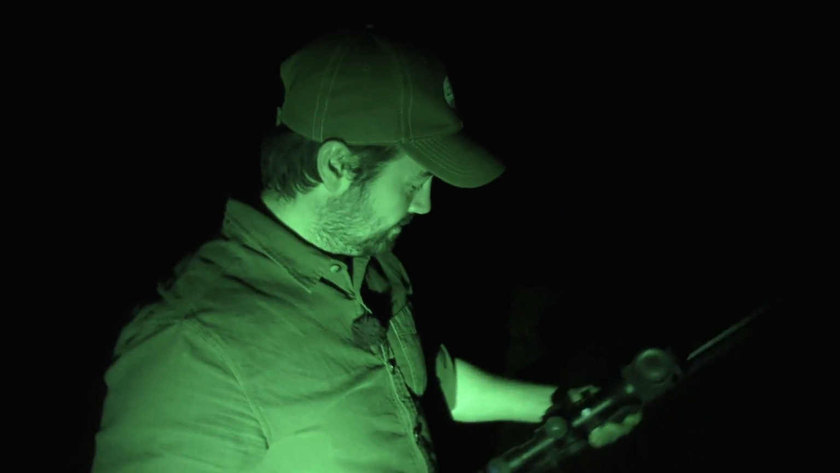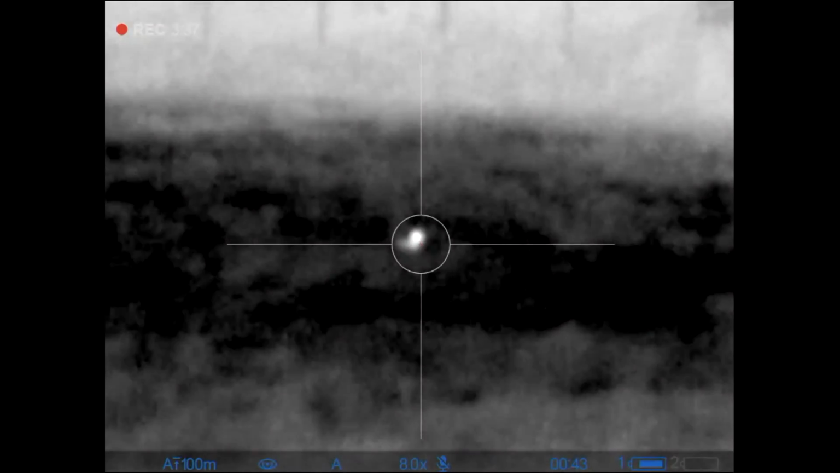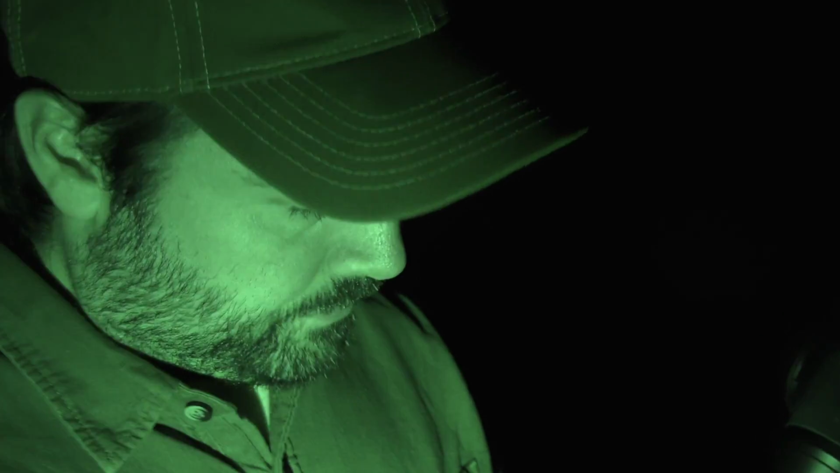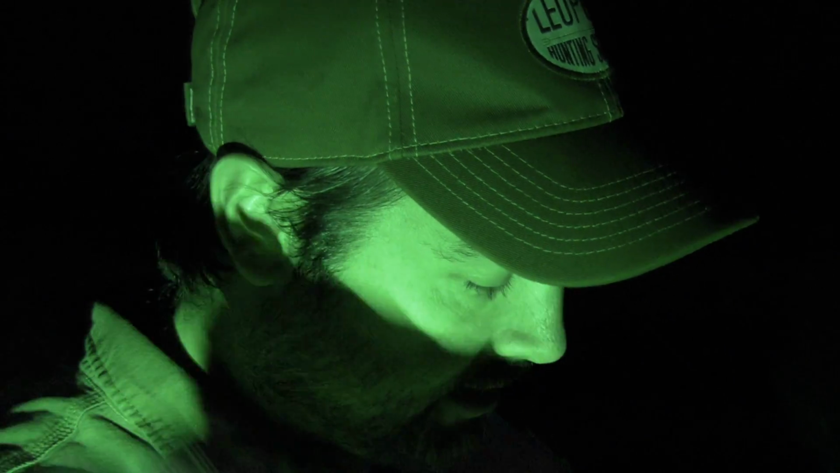It does take a little bit getting used to, obviously, from shooting with the night vision to shooting with the thermal, because you're shooting at a heat source rather than sometimes a perfect image. So you need to know exactly what your quarry looks like. So practice does make perfect. It is worth going out with it quite a lot just to identify. It helps with these because I've got a good eye for it now.